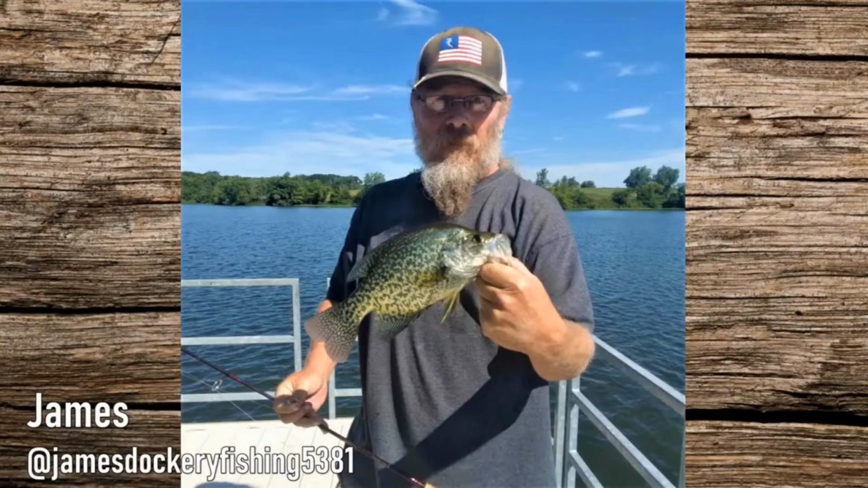James Dockery with another slab crappie. This was one of a full limit he caught last week. Congratulations, James. You make it look easy. Miss Telly from Hooks and Hammocks with an awesome white bass she caught while fishing at Watts Bar Lake. This white bass went on to be used as catfish bait. Great fish, Telly. Congratulations.